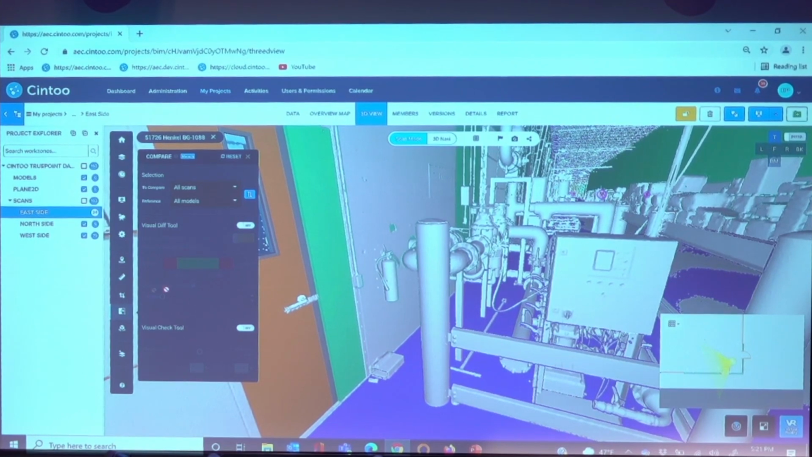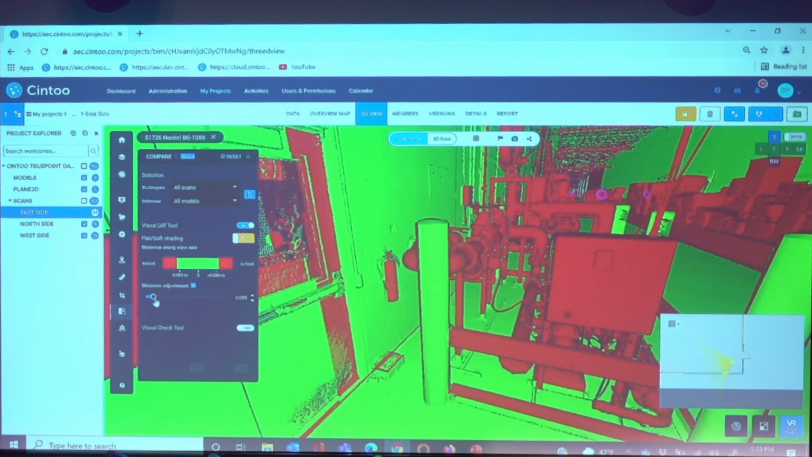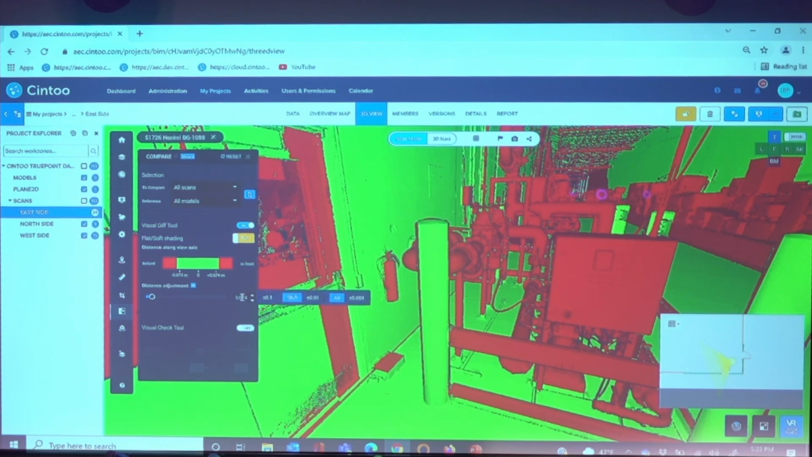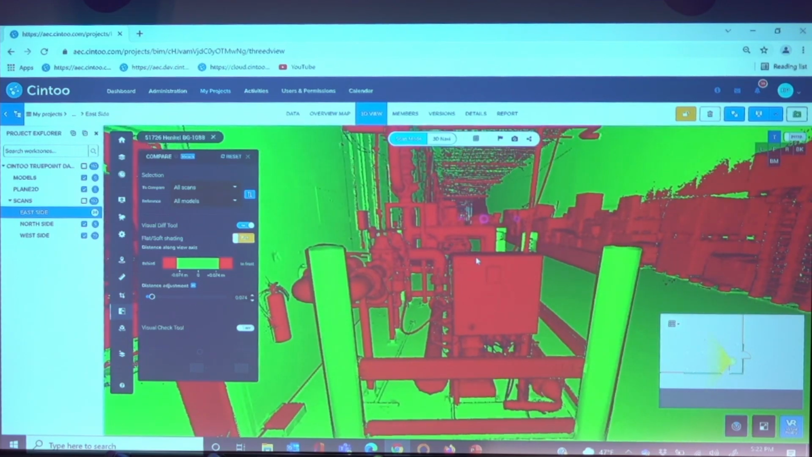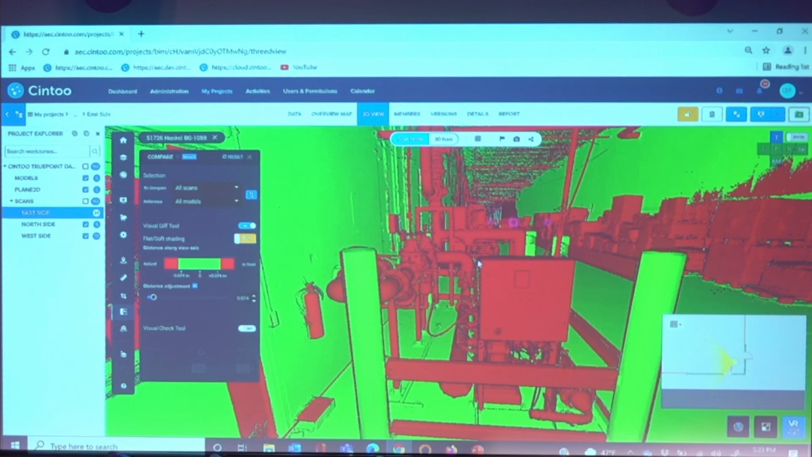Okay, and I have another tool here, which is a visual diff tool. Automatically here, we create a heat map based on the differences between scan and BIM. And I can adjust the tolerance I want. So here I'm creating a heat map that will be adjusted, could be feet as well, to 0.3 feet, basically. So everything in green is a good match between your BIM and your as-built conditions. Everything red is data that is in the as-built conditions, but not in the BIM model.